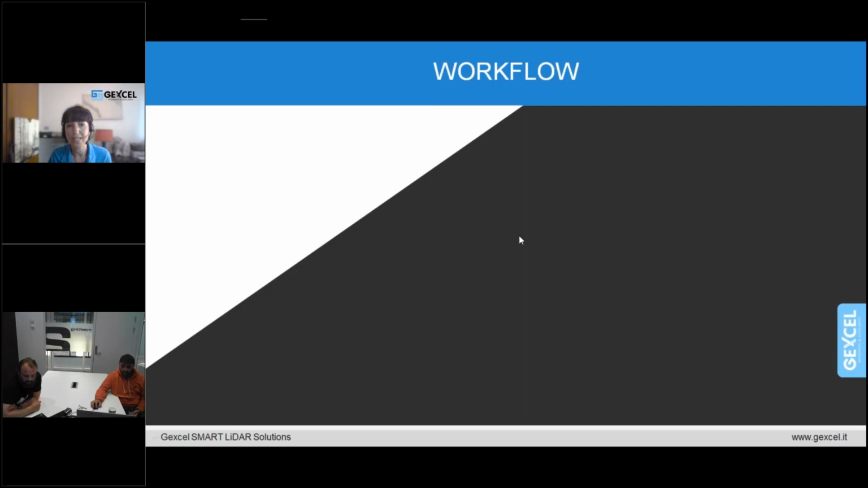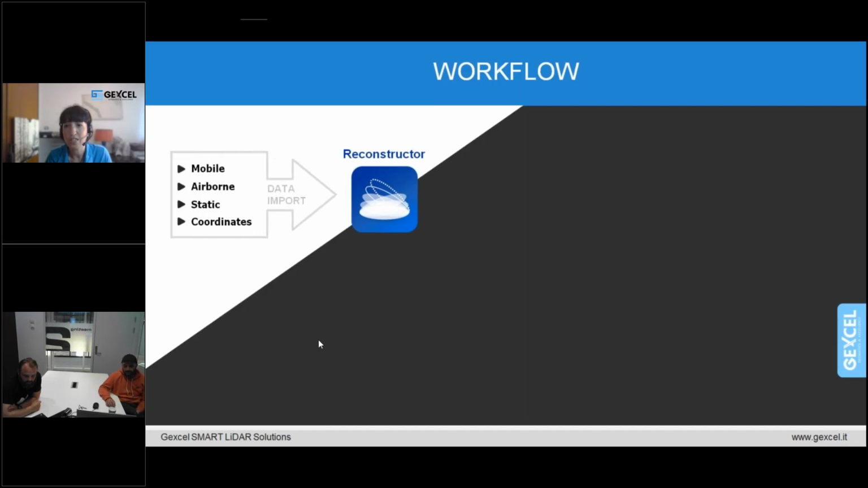So we can say that, just to summarize, you have benefited from one of the strengths of Reconstructor software, that is importing data coming from different kinds of survey instruments. And let me add also that Reconstructor supports the direct import of most of the common point cloud raw data, such as Faro data, Topcon, Riegl, ZNF. And Reconstructor is also the software engine adopted by Geomax, Stonex, and Teledyne.